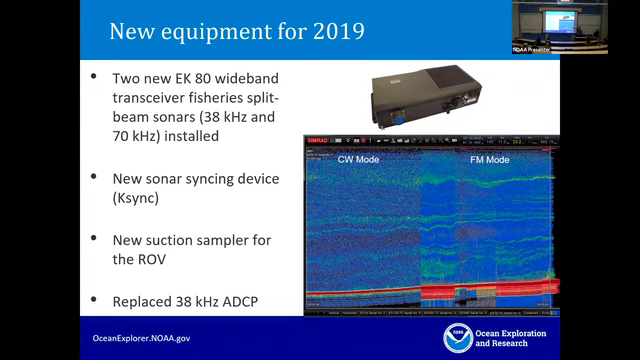What you see here is the EK80 running in CW mode, which is continuous wave. So it's basically pinging at one frequency. And then this is the same area once we're running it in frequency modulated mode, which is a wide range of frequencies. You can immediately tell the level of detail that you can resolve, and the range resolution is quite a bit different. So we'd love to run it in this mode all the time, but you run into trade-offs with the other sonars. And that's where our testing of synchronization came in.